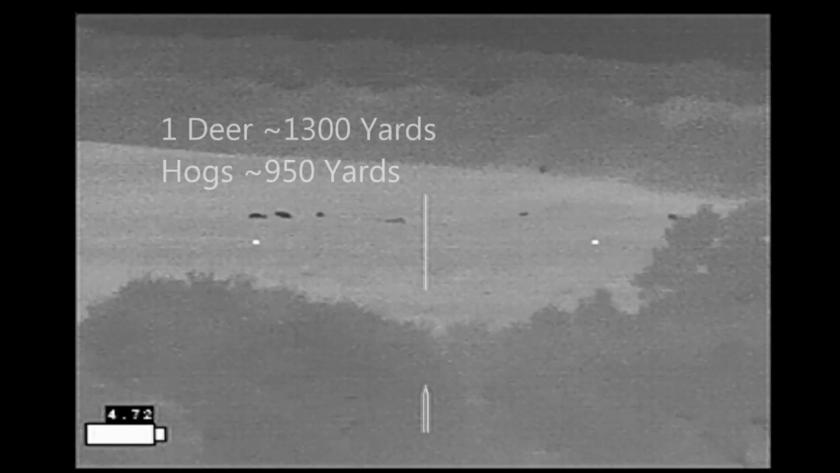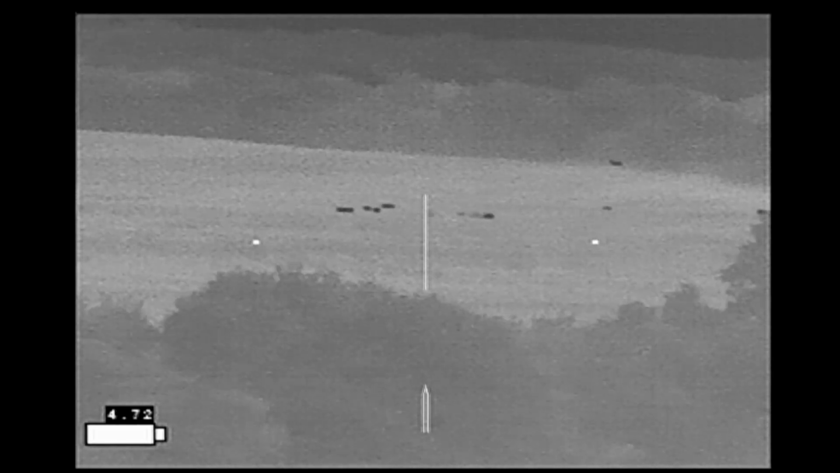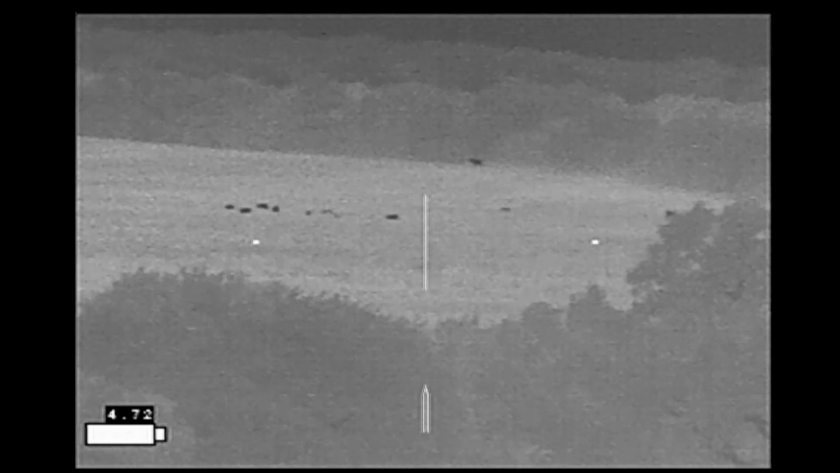After shooting a couple more beaver, I moved on to the next property where I spied hogs and deer in the neighbor's pasture. Despite watching these hogs for quite a while, the hogs never crossed the fence, and so I never got a hog for the evening.